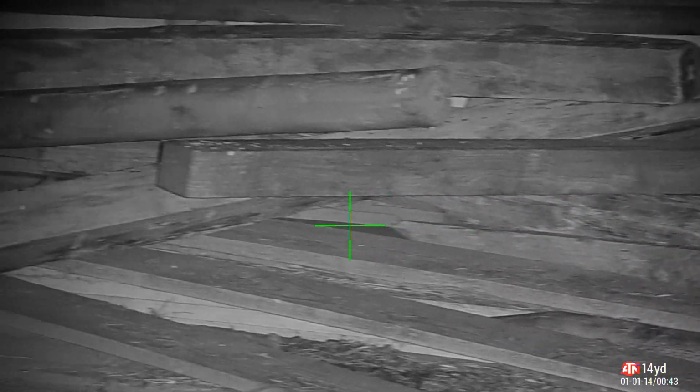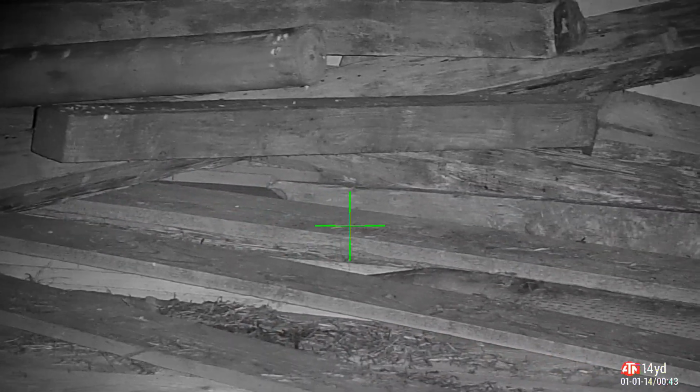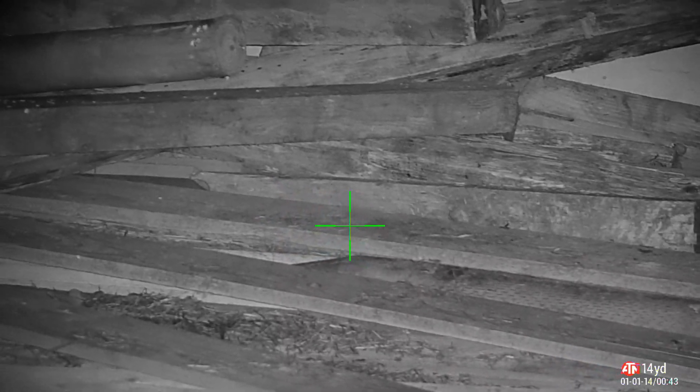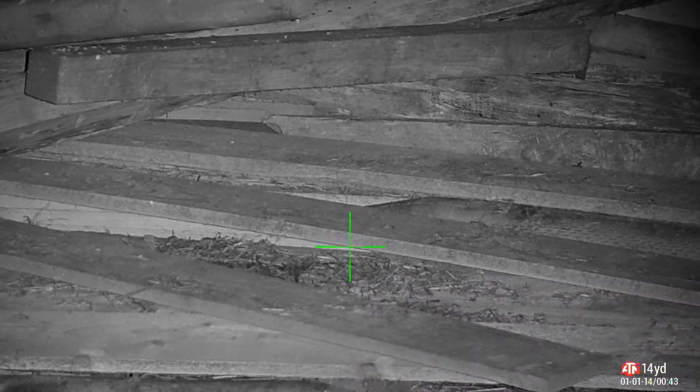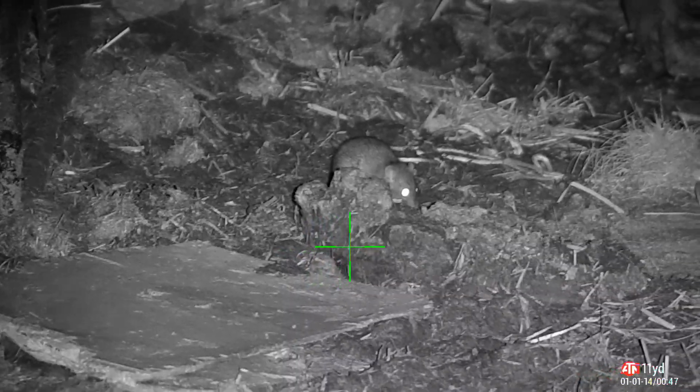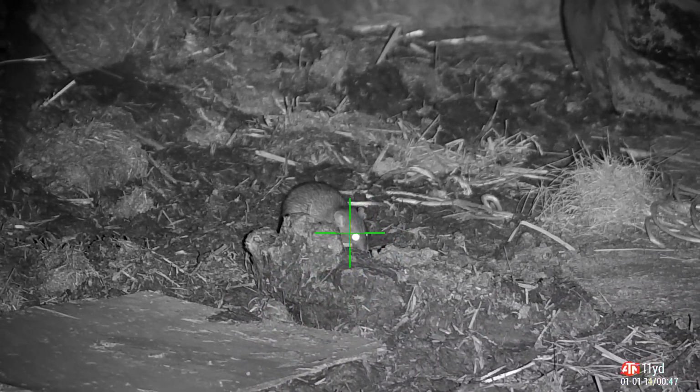I've one final scan over the wood pile before we head off. If you're new to rat shooting, this is the sort of area where you're likely to find rats. It's absolutely perfect. They've got gaps in between where they can run around and potentially even nest, and they've got cover above them where they feel safe from airborne predators. So wood piles, pallets, you're likely to see rats. Stay on that area and you're going to get some.